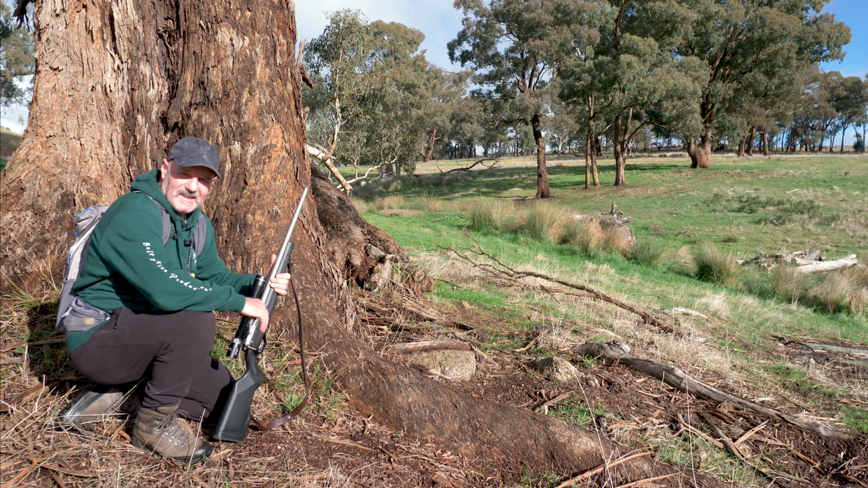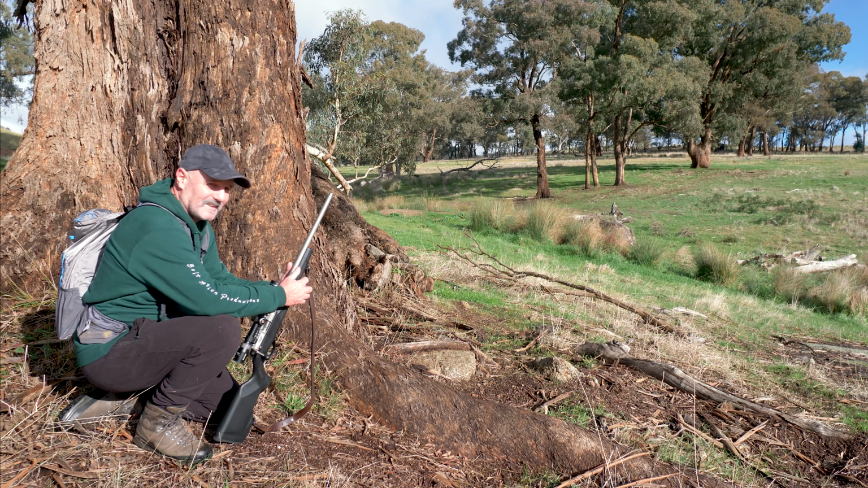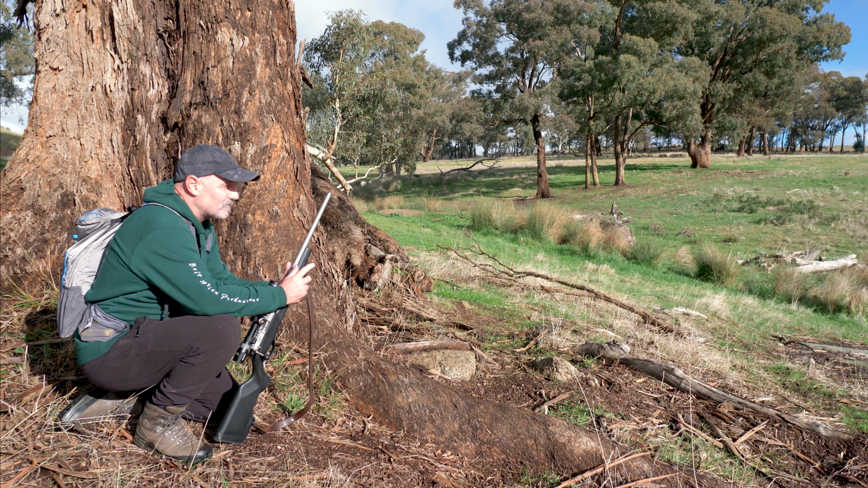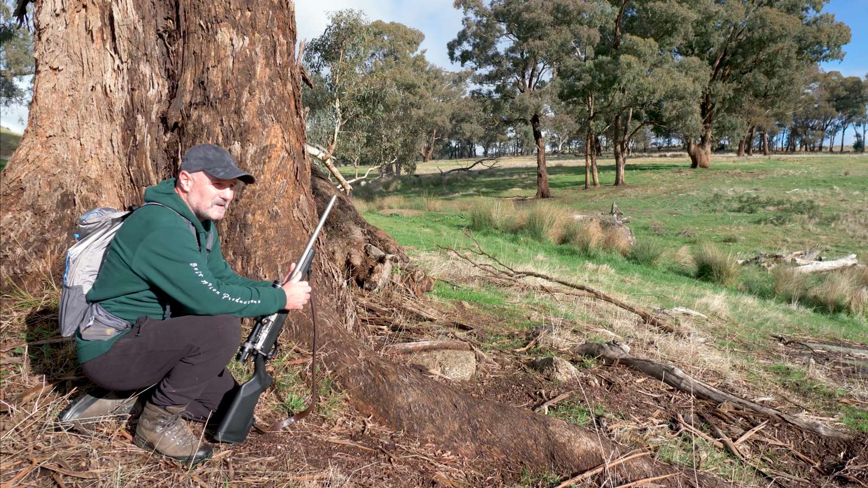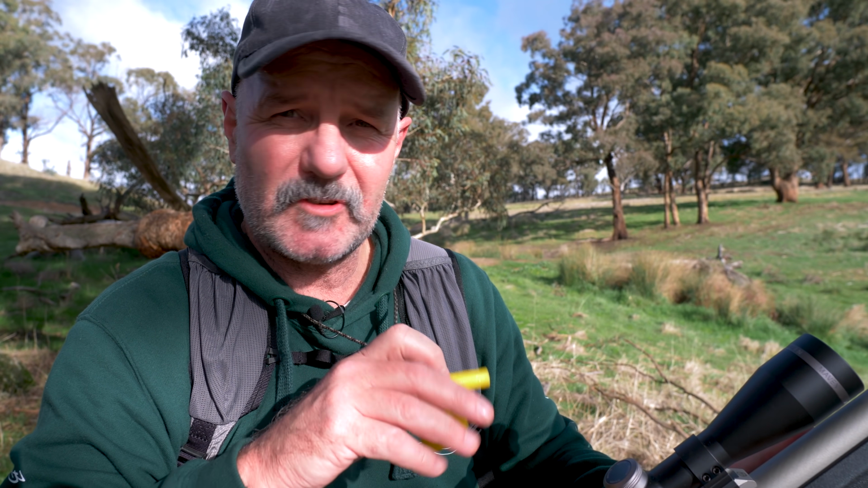Just as I'm about to sit down here, I'm thinking, what's that noise? And it's a chainsaw, but not a normal chainsaw, an electric chainsaw. So, yeah, a couple of locals are just getting some wood up there, so good luck to them. But yeah, I might just have a puff of the whistle anyway. You just never know. Stranger things have happened. So let's give it a go. We'll start off with the little trumpet part of the T2.